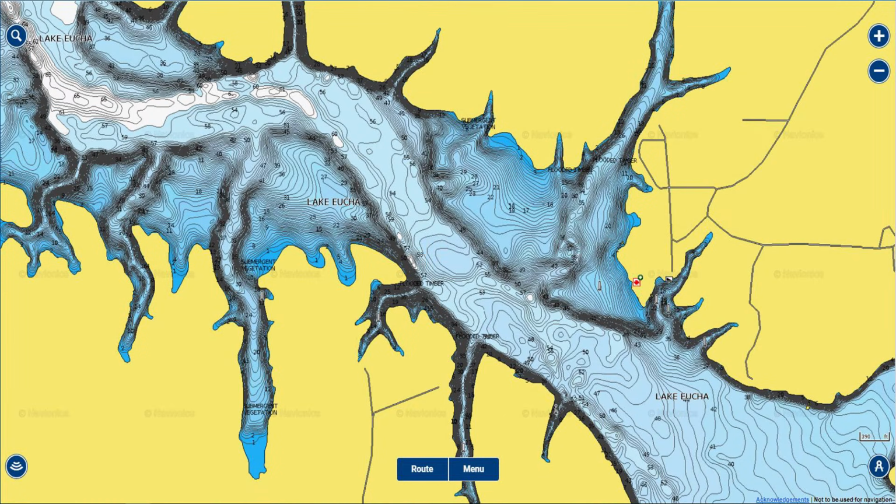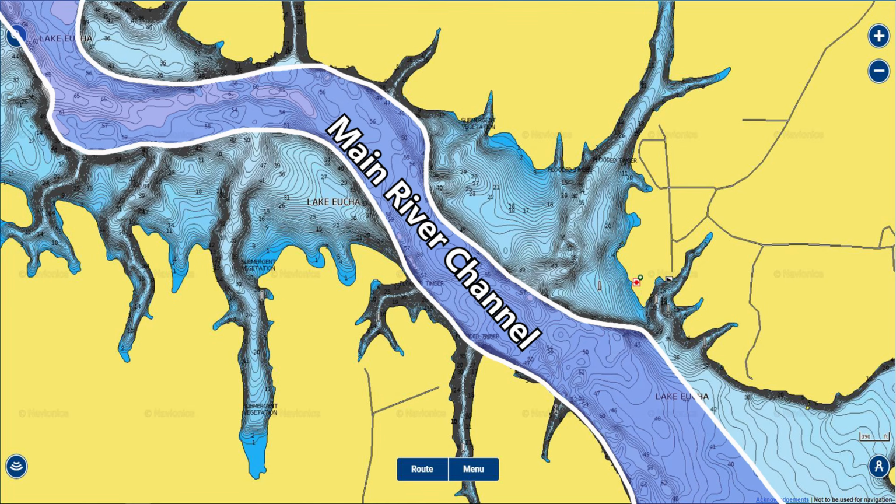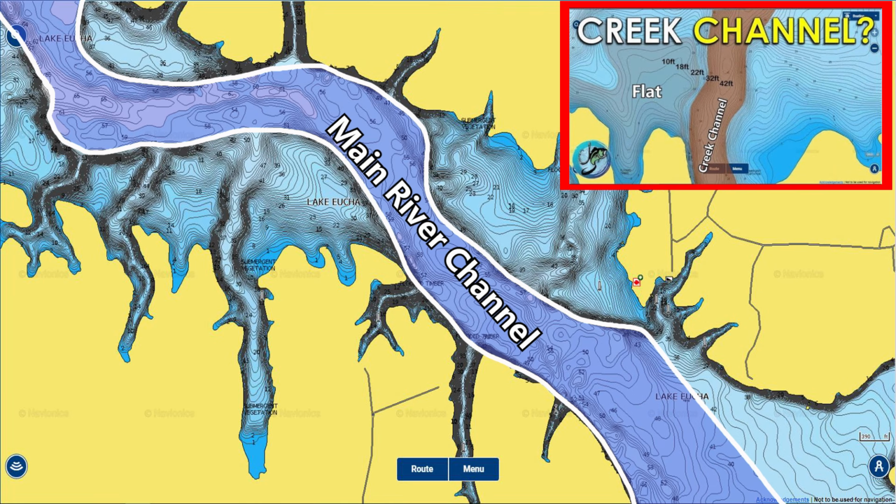Okay, so first up, what is a ledge? And a ledge is basically the edge of a creek channel or a main river channel. And if you don't know what either of those things are, or you don't know how to read the topographic map here on the screen, I recommend checking out this video in the top right corner first. This is a video I did explaining exactly what creek channels are and how to read topographic maps, and it'll be really helpful for you to understand the rest of this video. So go check that out and then come right back.